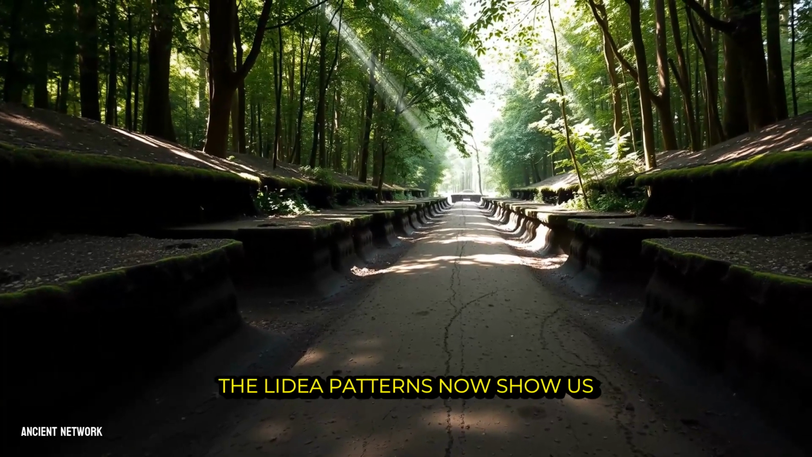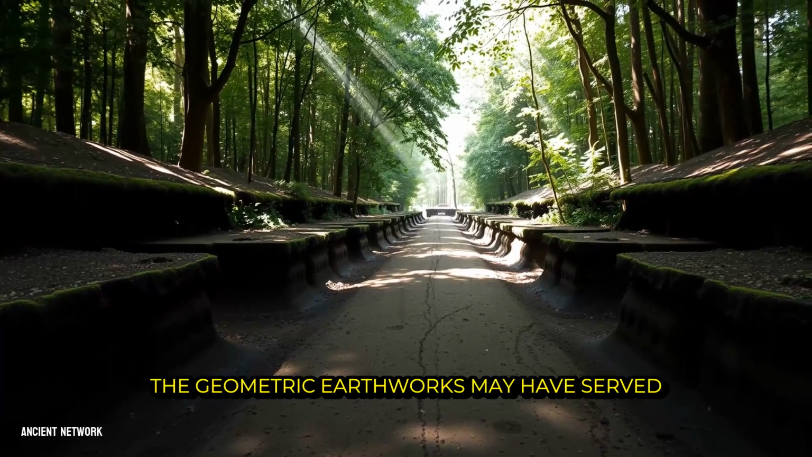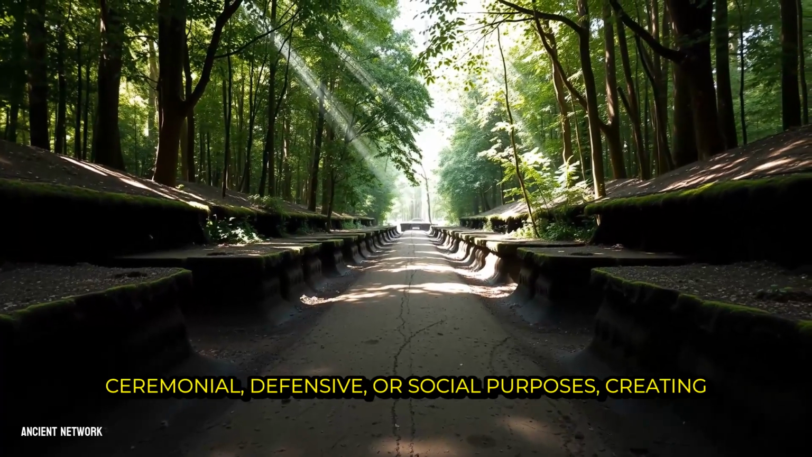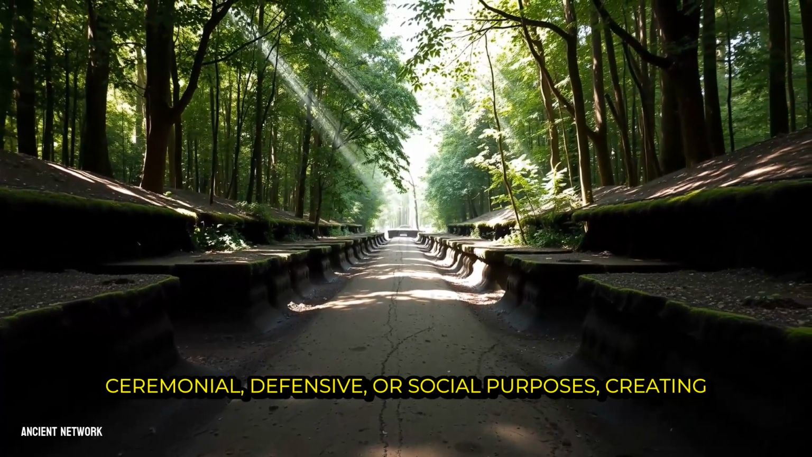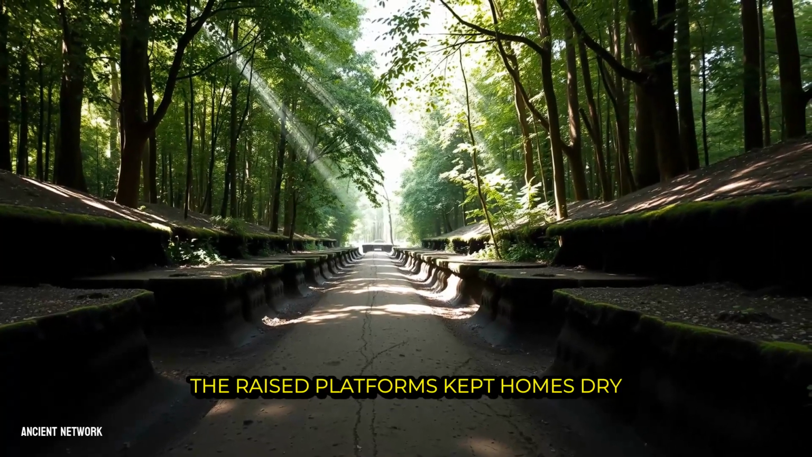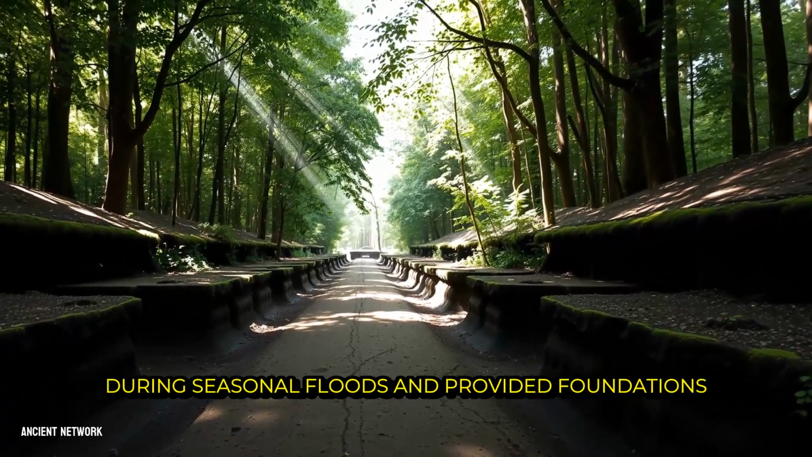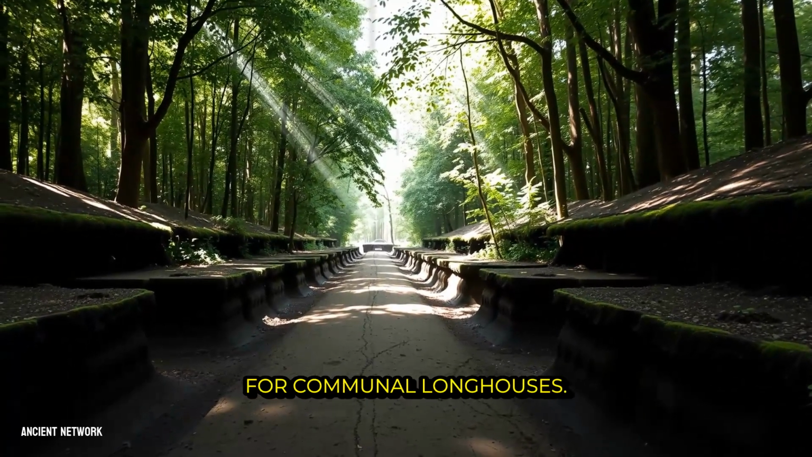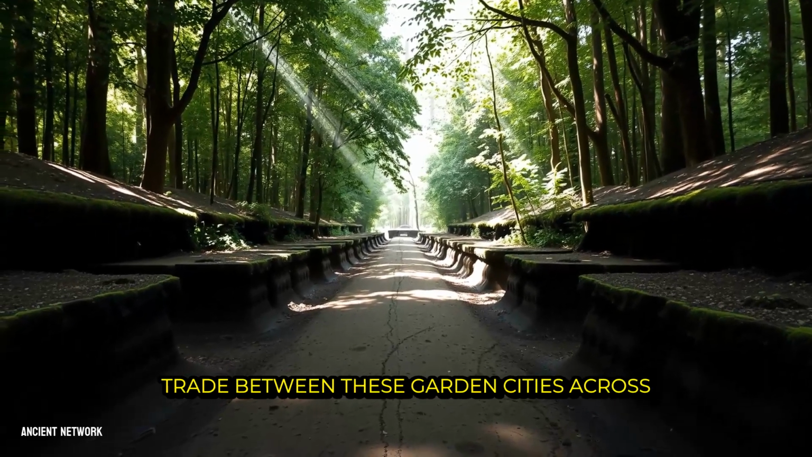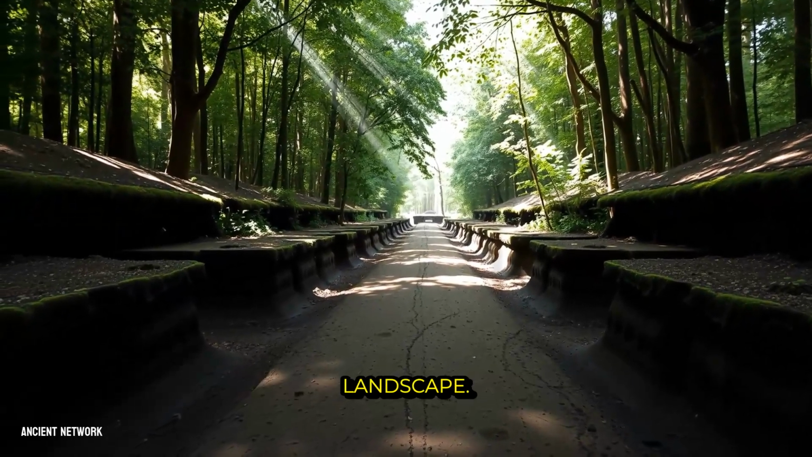The LiDAR patterns now show us the grand layout that organized this life. The geometric earthworks may have served ceremonial, defensive, or social purposes, creating central plazas and defined spaces within the forest. The raised platforms kept homes dry during seasonal floods and provided foundations for communal longhouses. The straight roads facilitated movement and trade between these garden cities across what was clearly a managed, productive landscape.